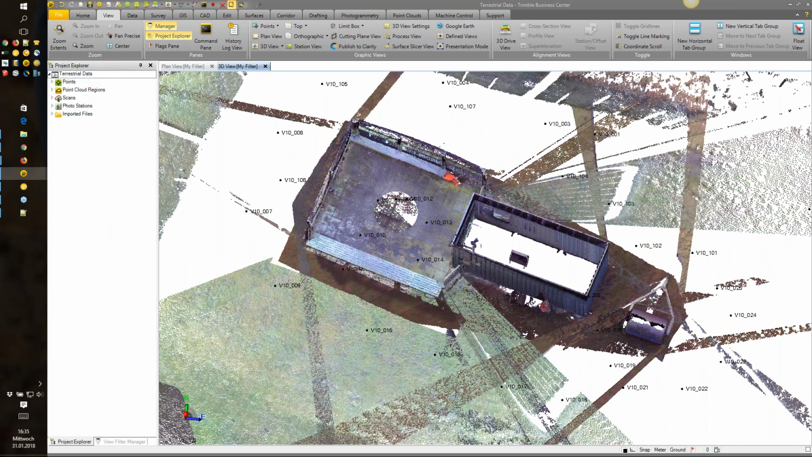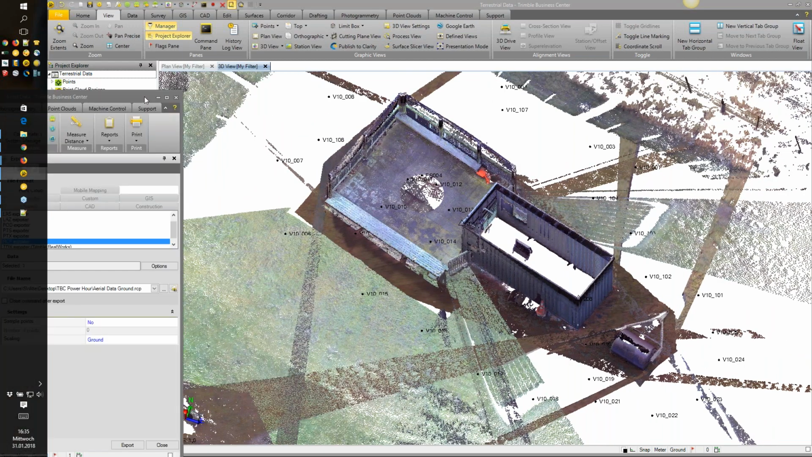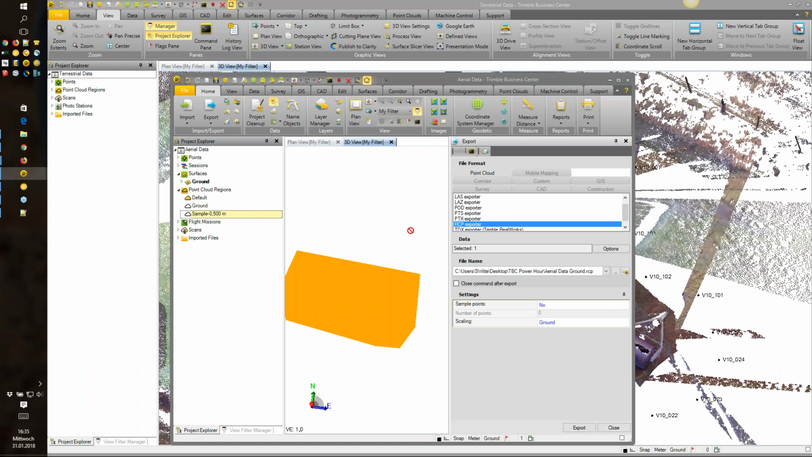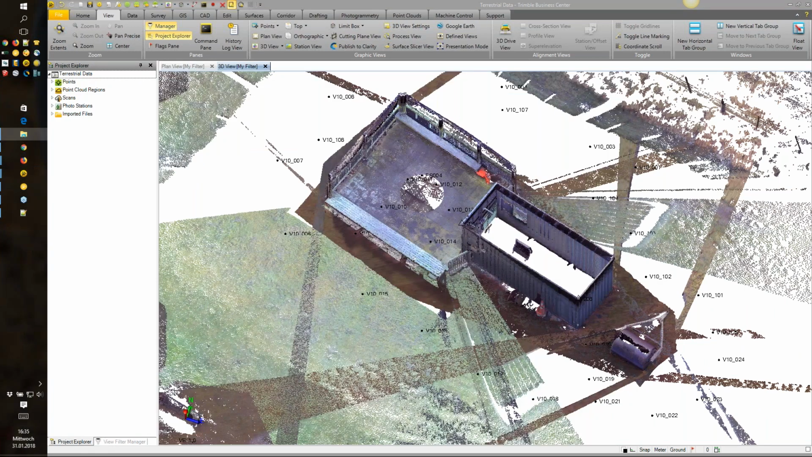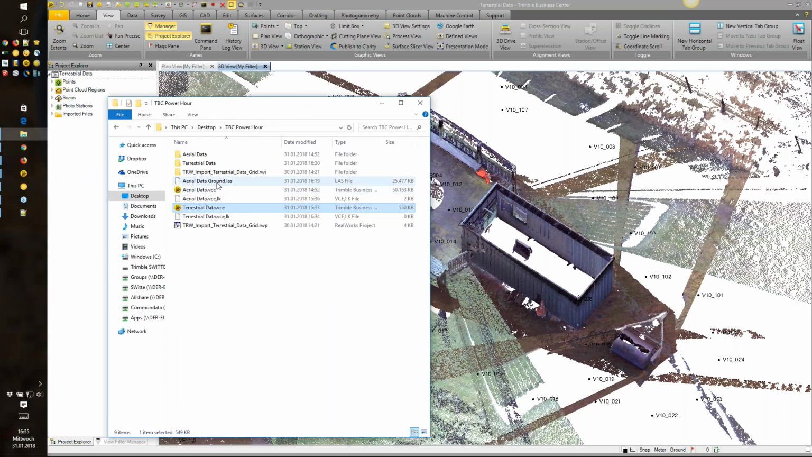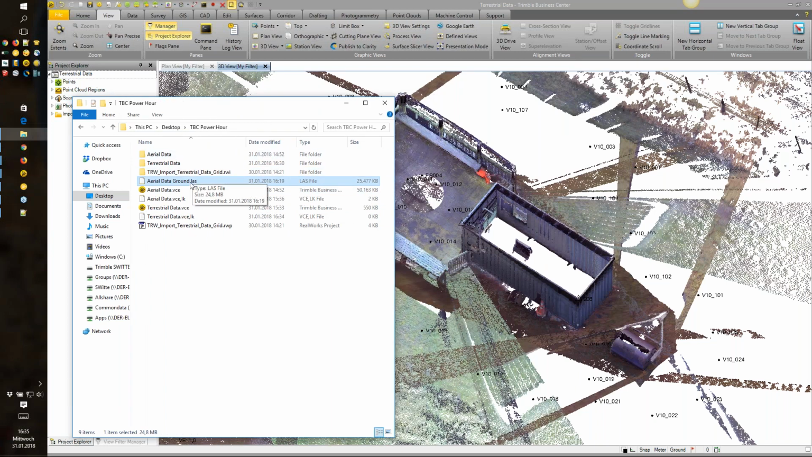As the next point, I want to talk about how we can bring our aerial data set into TBC. This would be one of our next points to discuss. So in the beginning, I exported our aerial data set to ground. As you can see here, that's our LIS file. So when we drag and drop this file into TBC,